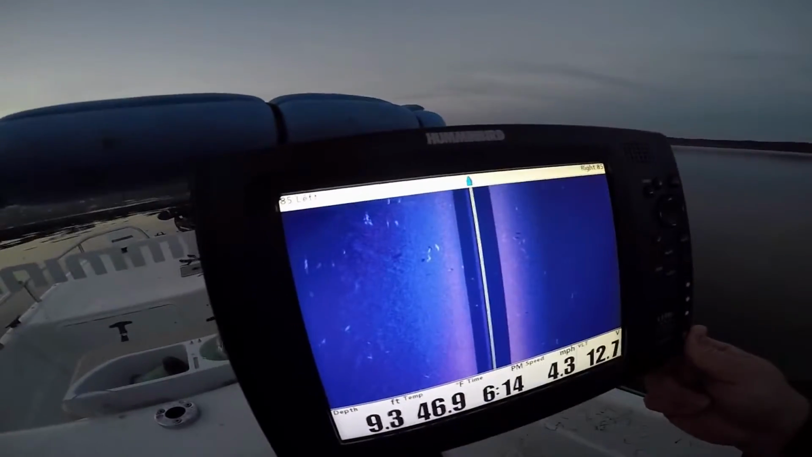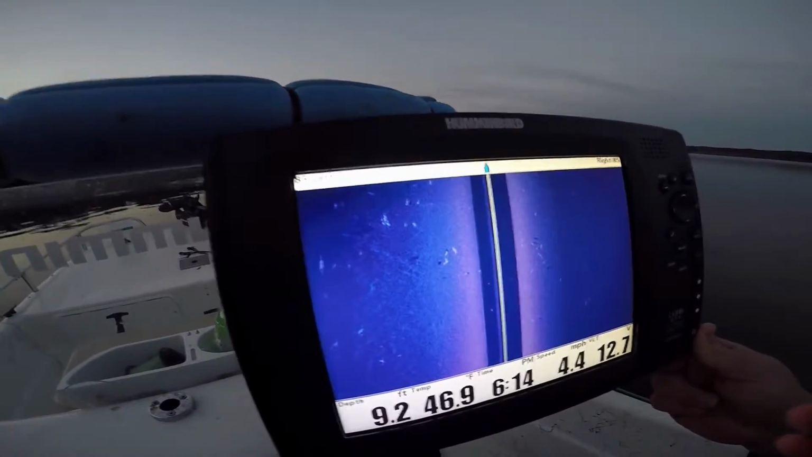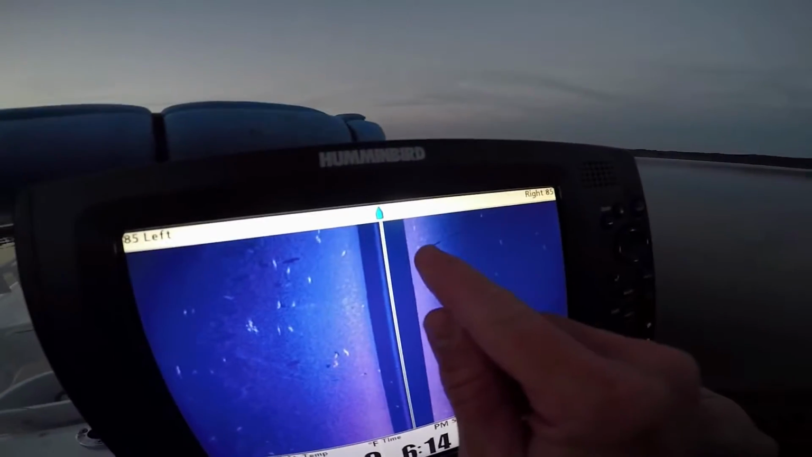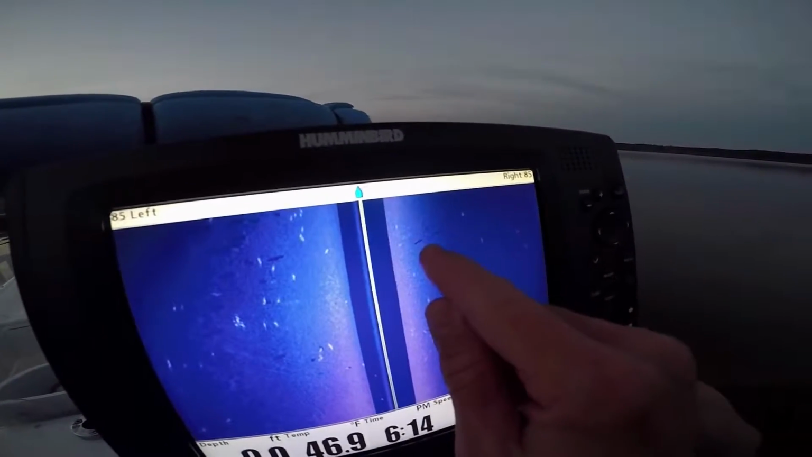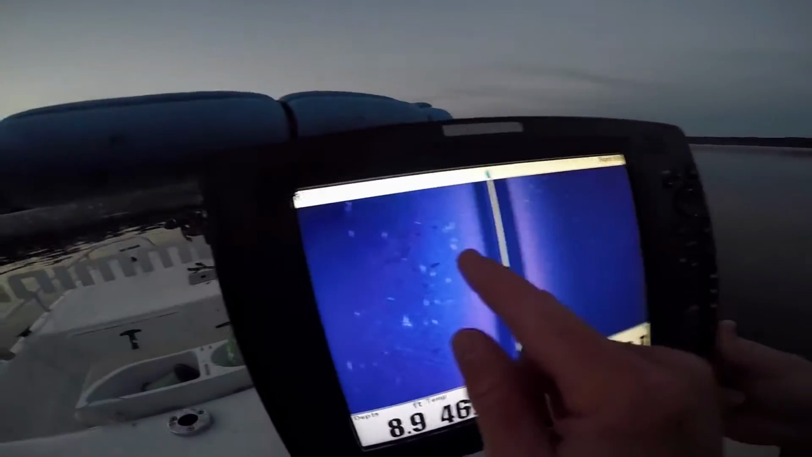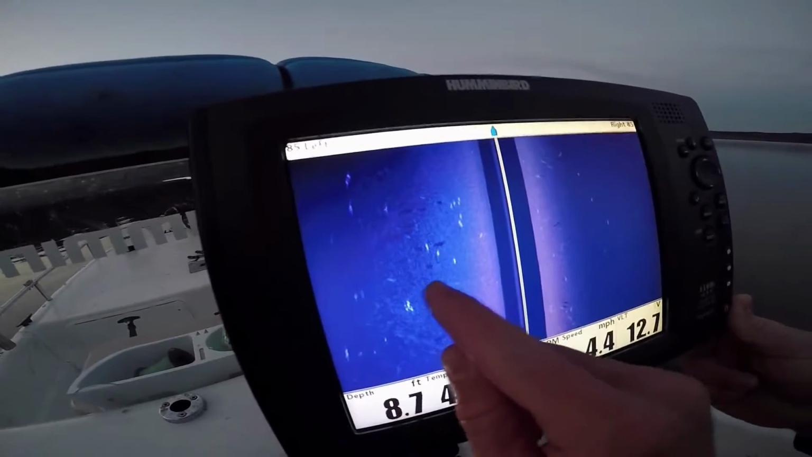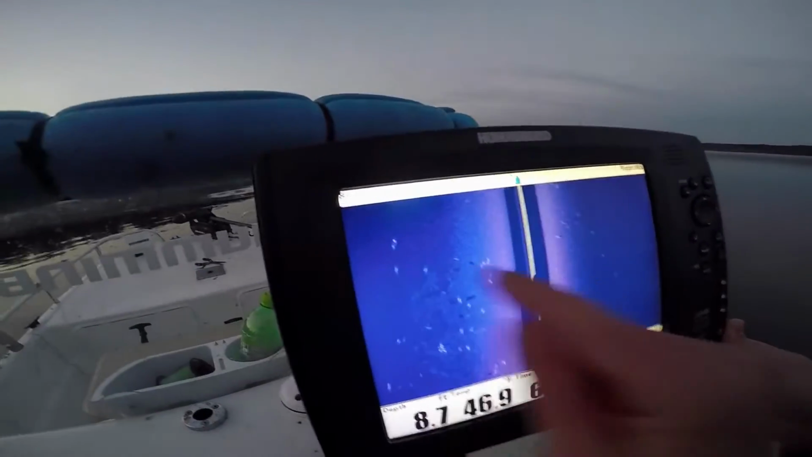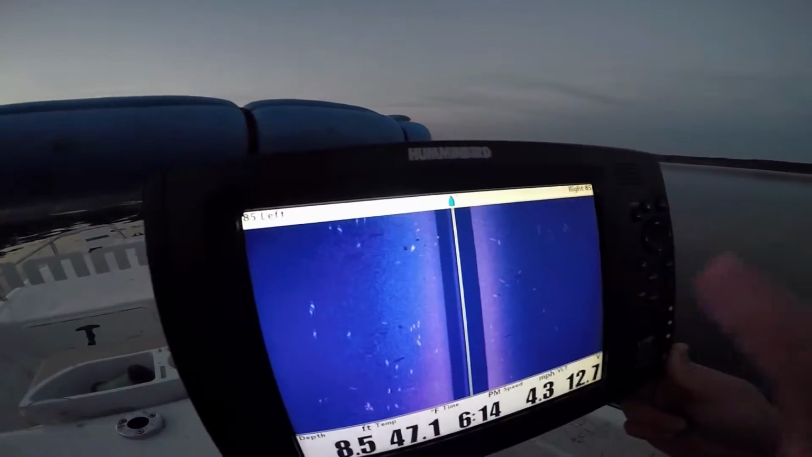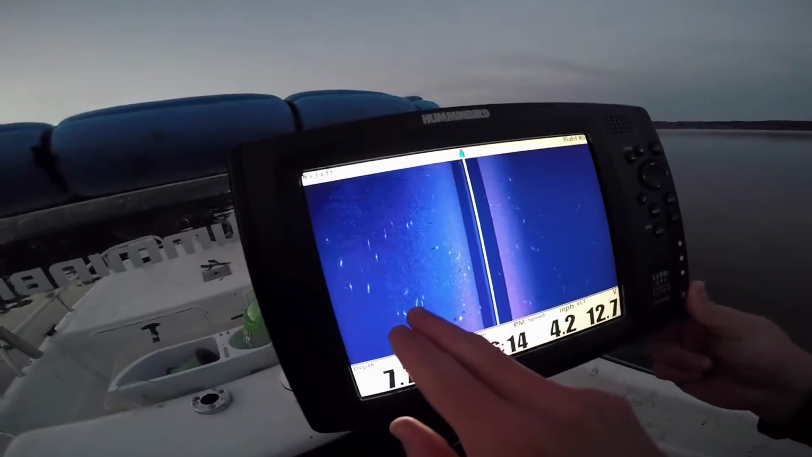And how you know how high the fish is in the water column is how far the shadow is from him. Here's a fish here with his shadow over here to the right. He's probably about 3 or 4 feet up in the water column. Here we go. Fish, fish, fish. And this is a very large school of catfish. You can see here, fish, fish, fish.